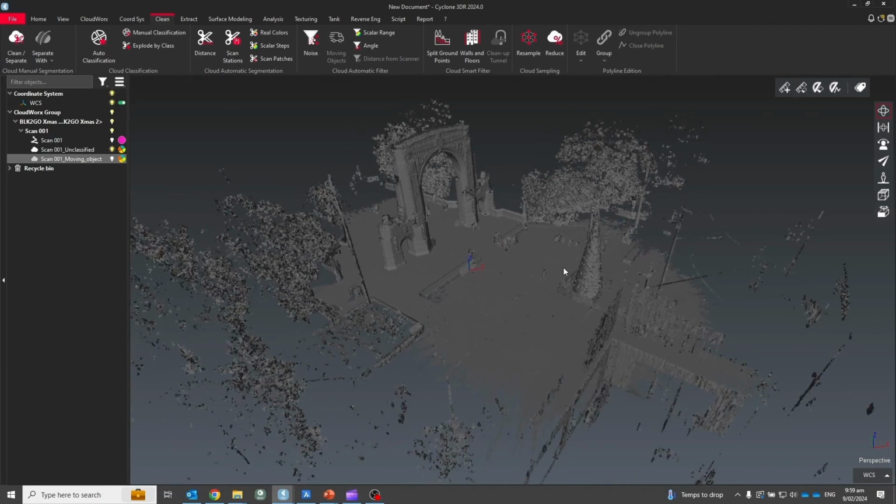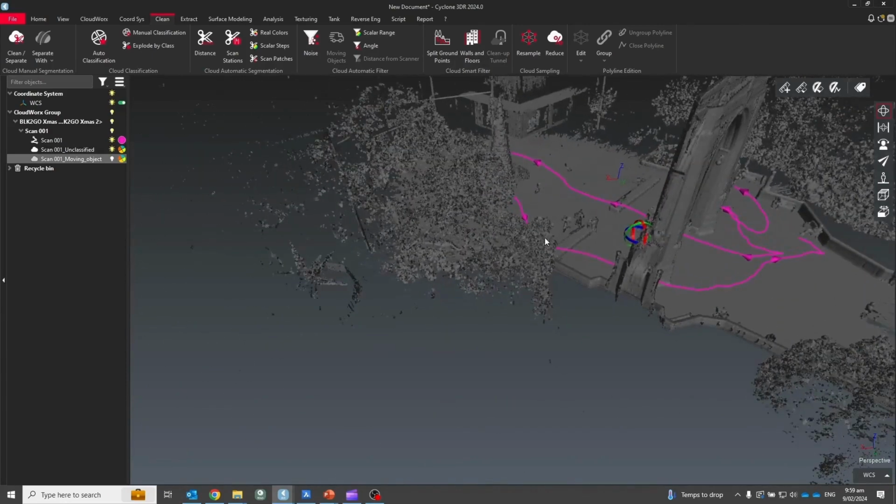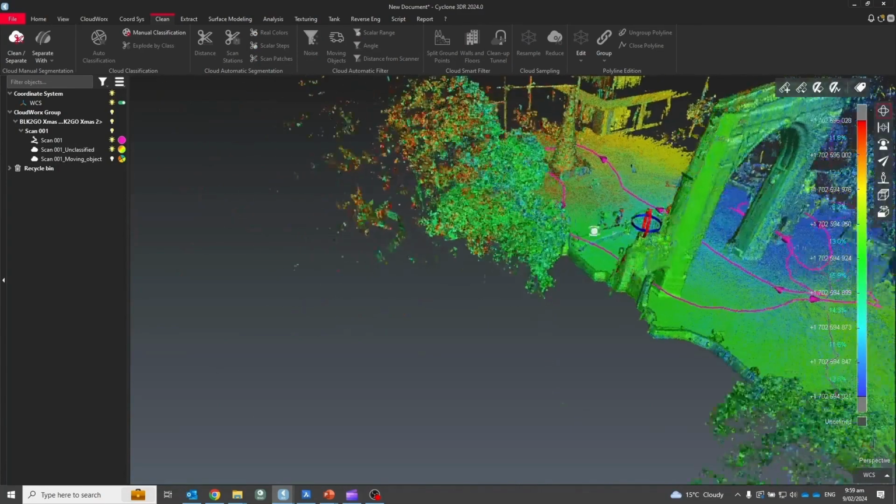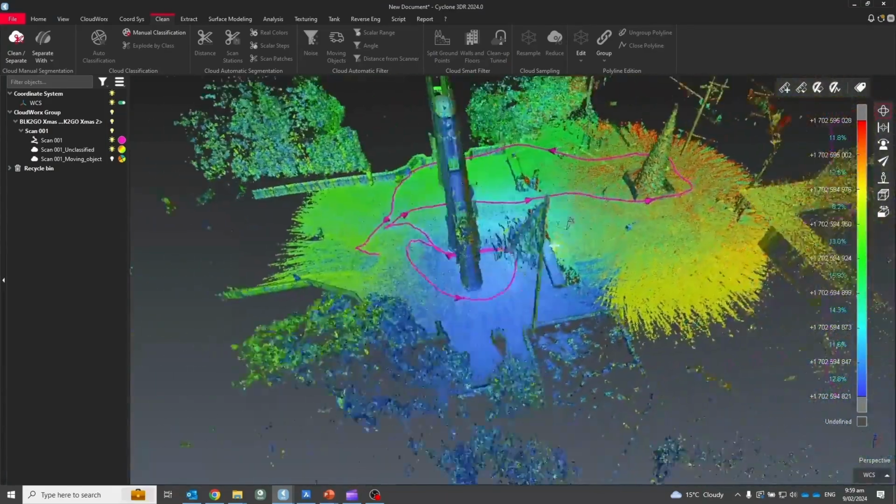The second feature I wanted to show you that's improved the BLK mobile workflow is the ability to import trajectories now from LGSx files or straight from Register 360 databases. So you can see the path that I walked to collect this data with the mobile scanner, and you can now render it with timestamp. So you can see how the data was collected over time.